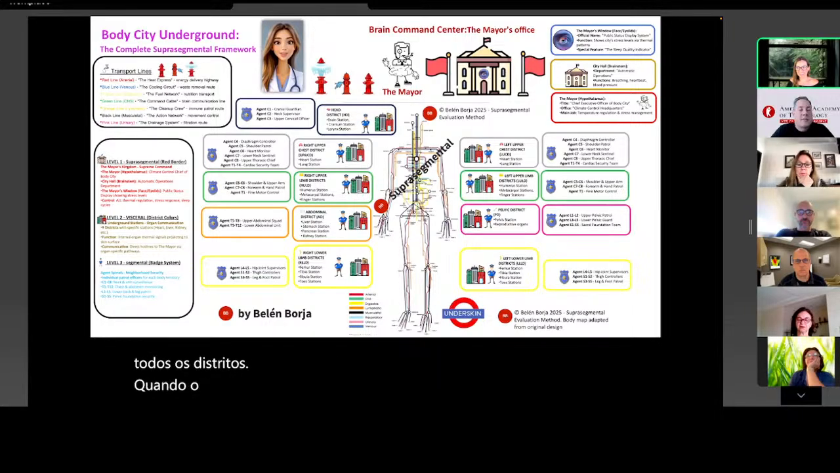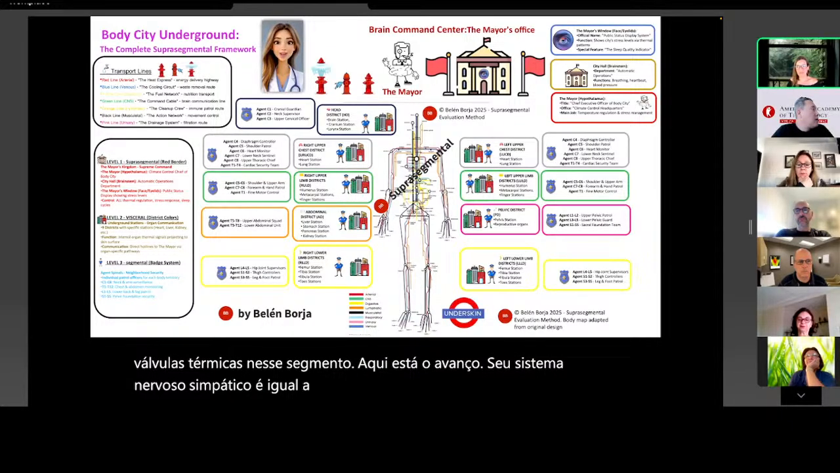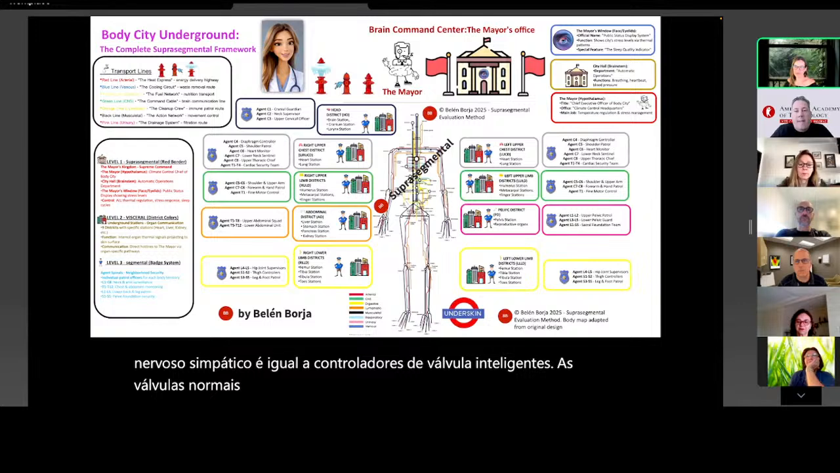When L4, L5 reports inflammation, the mayor opens thermal valves wide in that segment. Here's the breakthrough. Your sympathetic nervous system equals smart valve controllers. Normally, valves respond automatically. During inflammation, the mayor commands all valves open to maximum. During exhaustion, valves get stuck. This is what we see in thermal imaging, your body's intelligent healing response in real time.